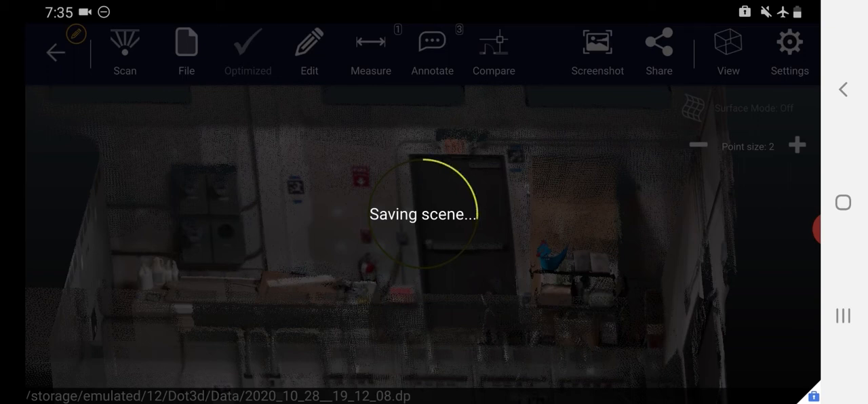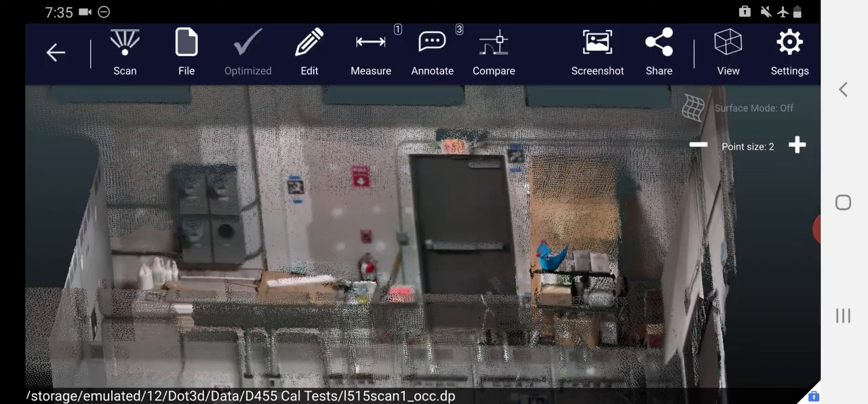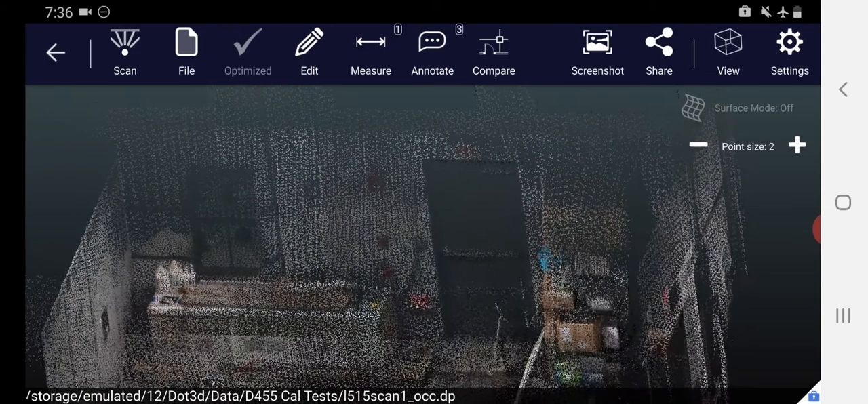This is our own highly compressed point cloud format, which is very small in file size, easy to use here in the software, and in many of our third-party partner applications, such as Autodesk Recap, Cloud Compare, Leica Cyclone, and more. If you do need to export to a different point cloud format, that's also no problem.